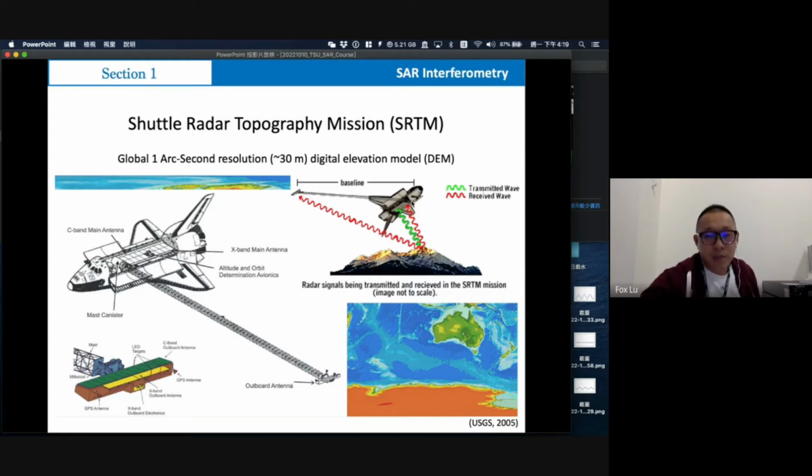It is fixed, and both sides have an antenna. This shuttle will transmit the wave to the ground, and the ground will reflect this radar wave, and both antennas will receive the wave. It will continue to follow the Earth's orbit, so it will get almost the whole Earth's DEM information.